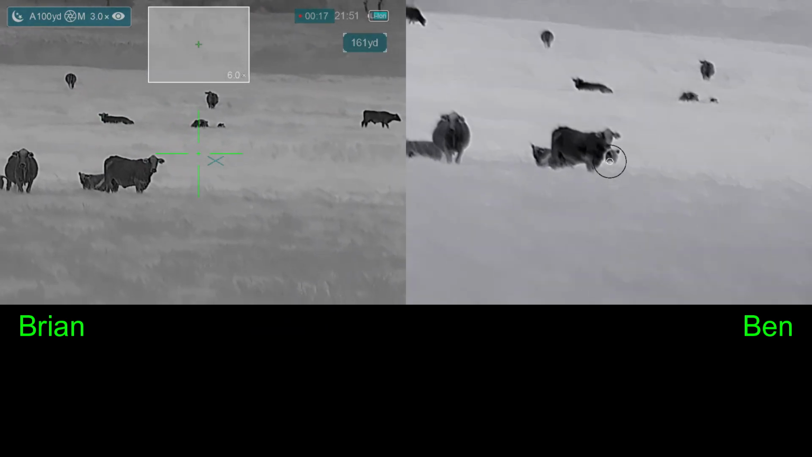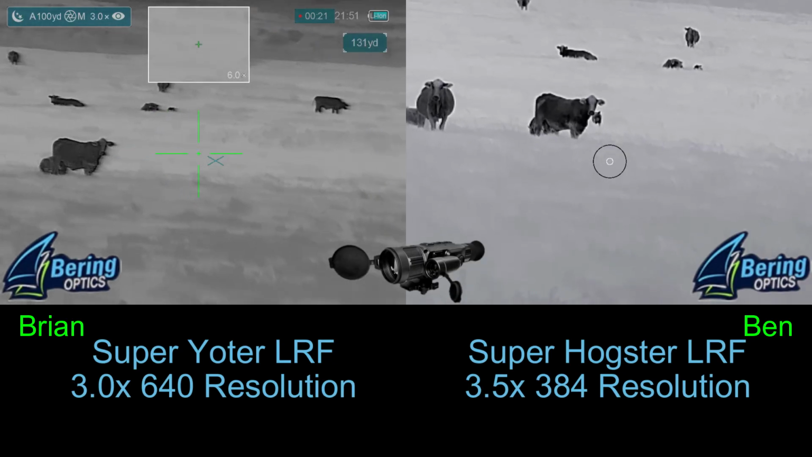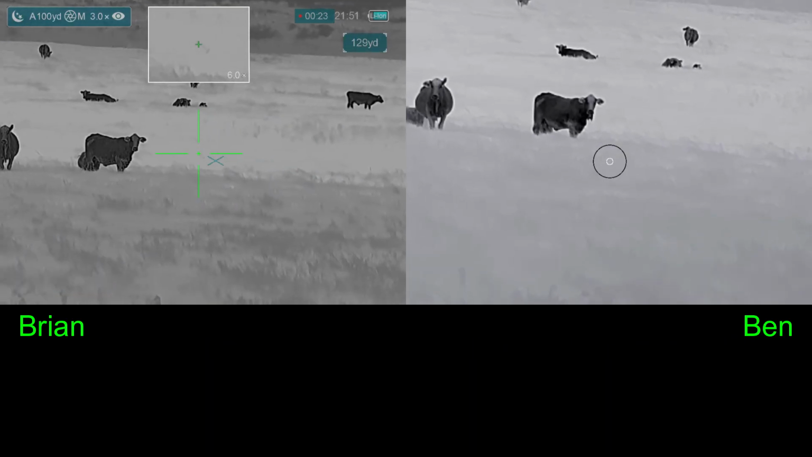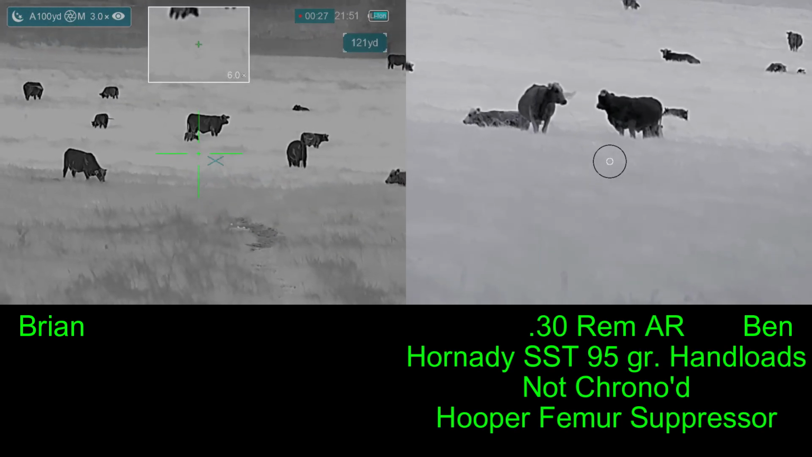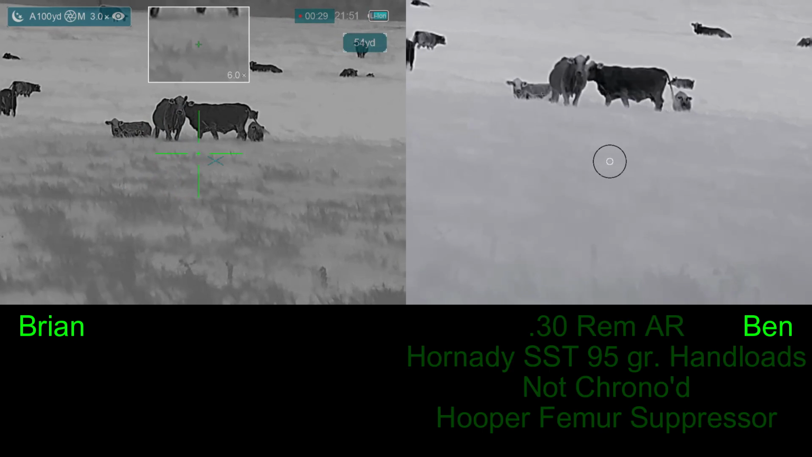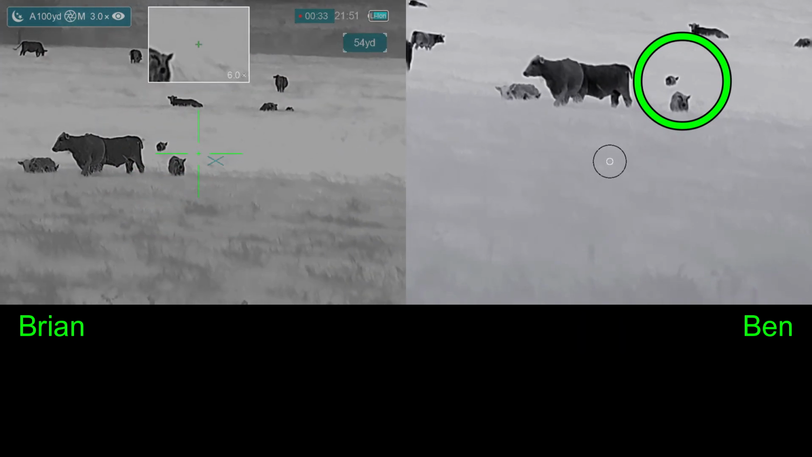The humidity is such that we've got good vision through the Super Hogster. The LRF is on the left, and the Super Hogster on the right. Tonight Ben's going to be shooting his 30 Remington AR, shooting 95 grain Hornady SST bullets that he's loaded himself, as the hog reveals itself from behind the cattle that are in the middle of our screens.